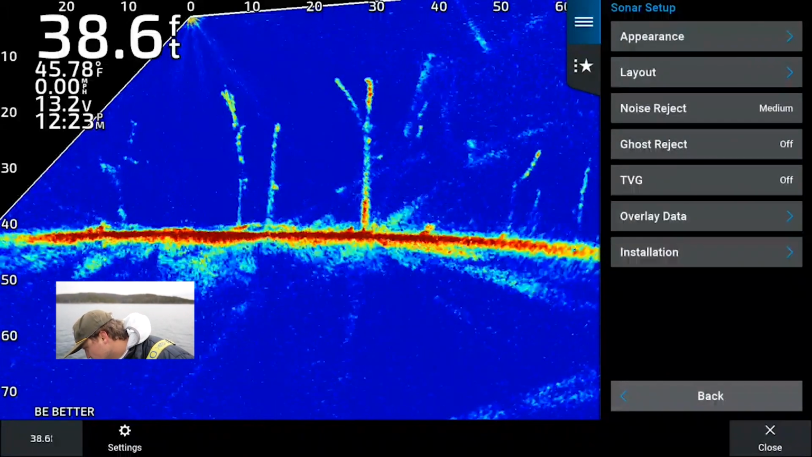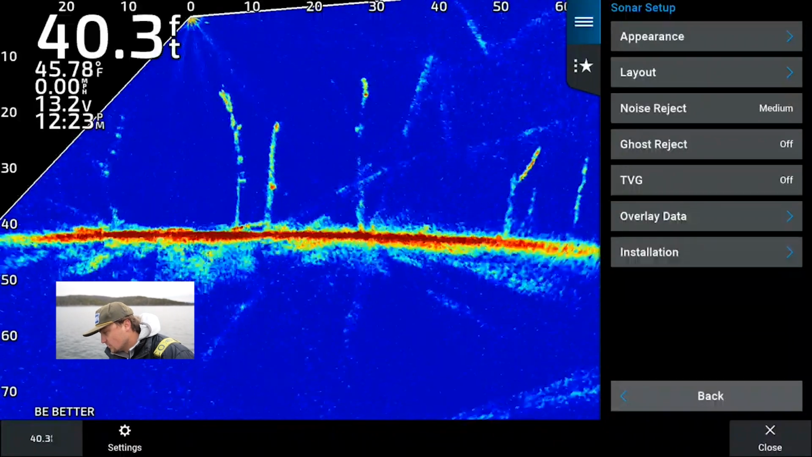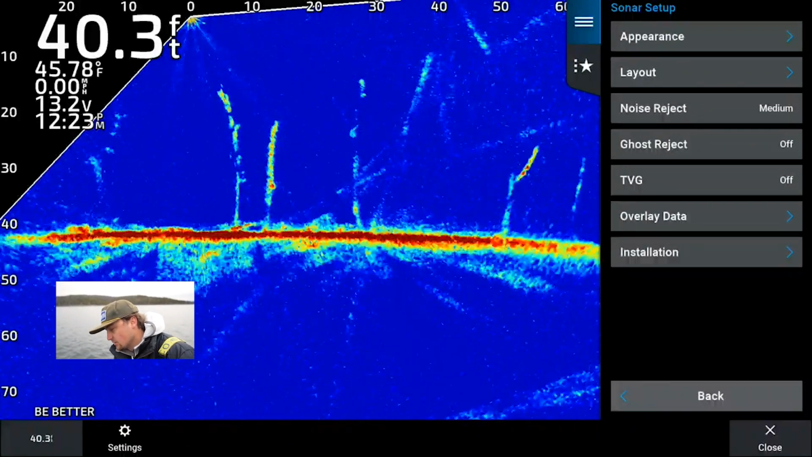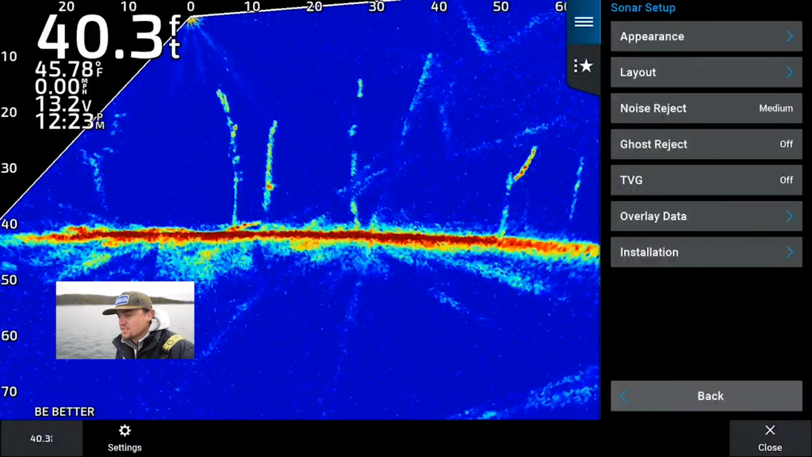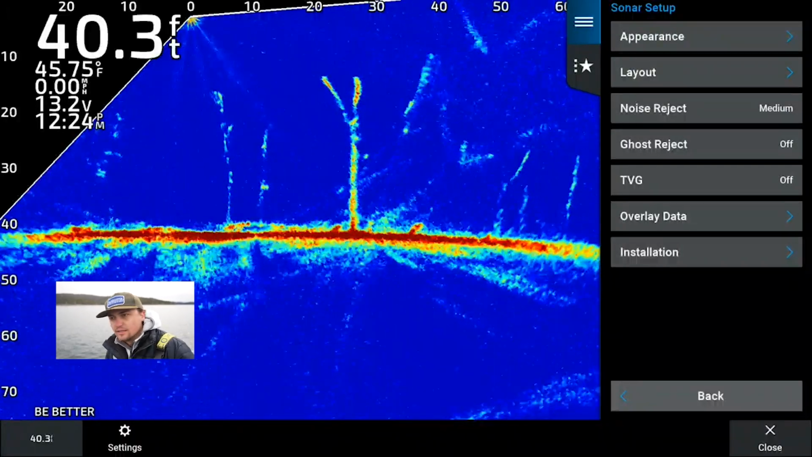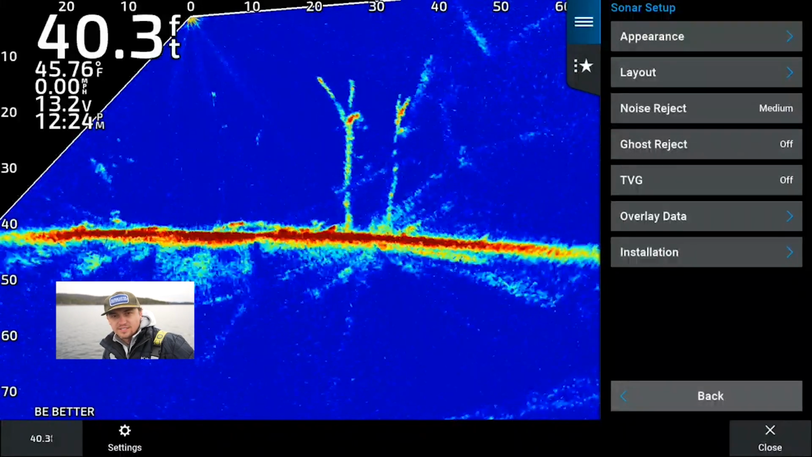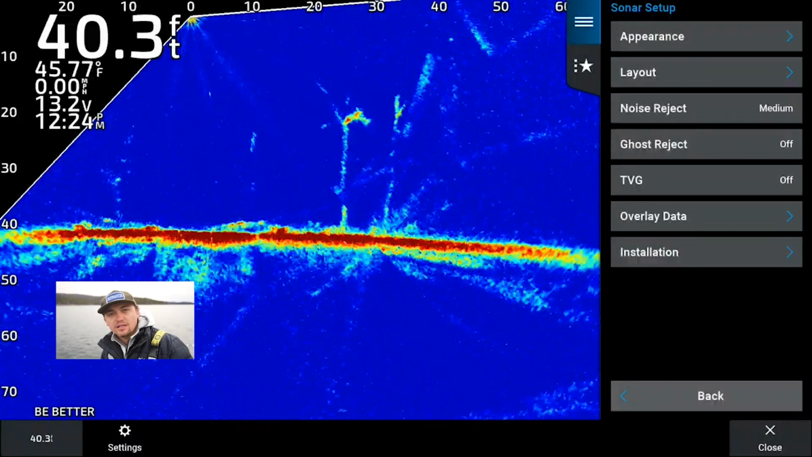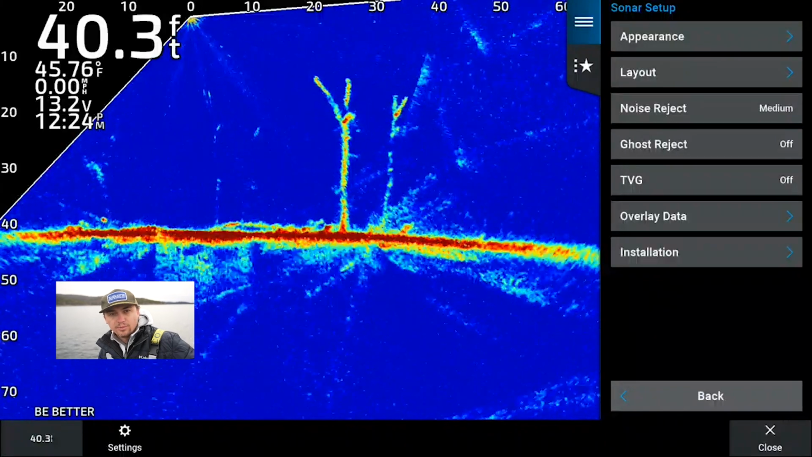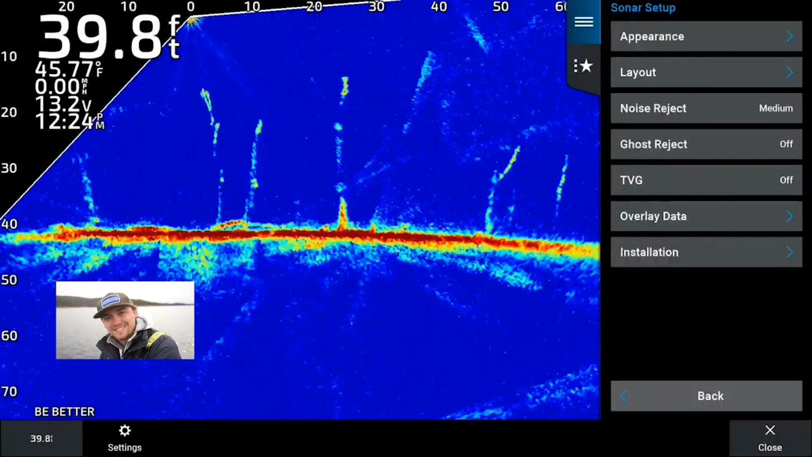So we're going to go down to noise reject, which is medium. A lot of noise reject and ghost reject is based on how your boat is wired, your battery setup, and say if your black box or your graph is connected to an accessory power and is not directly ran to your batteries, that's when you're going to have to mess with some of these details in these settings a little bit more.